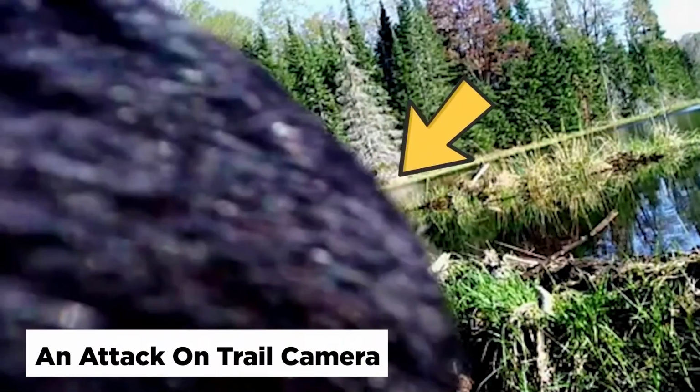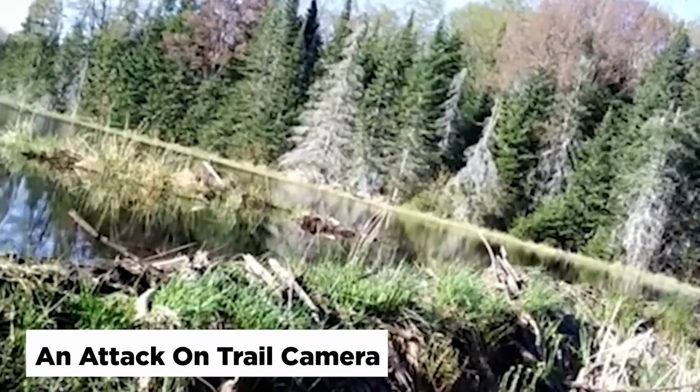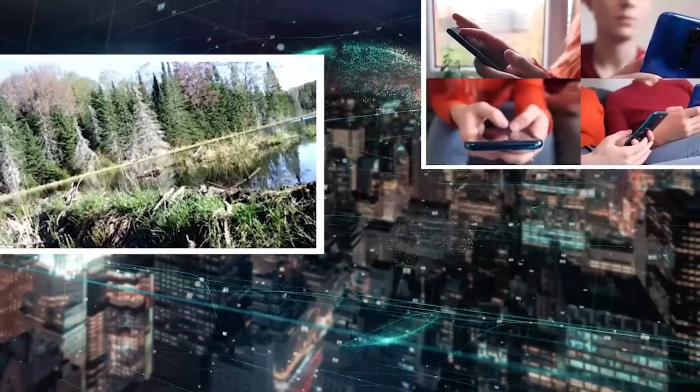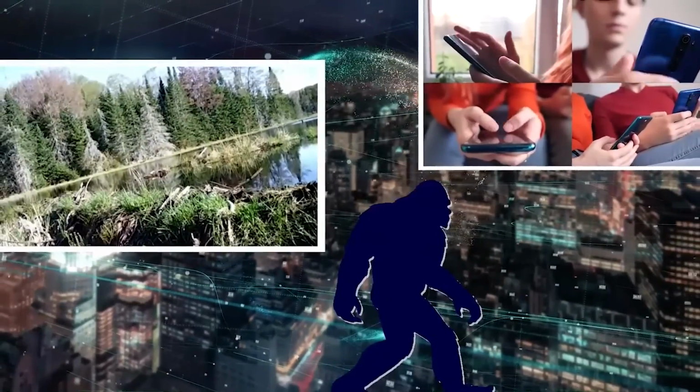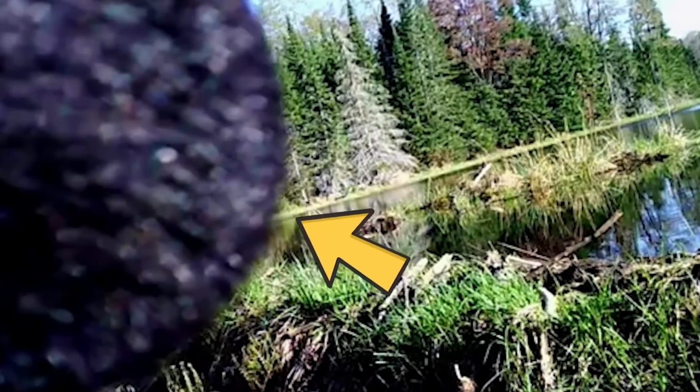An attack on trail camera. This video was recently recorded on May 17, 2023, and showed a creature attacking the trail camera, which was doing nothing to offend that thing so much. When uploaded online, people said that it must be a Sasquatch, as the creature made sure that the camera did not catch its face or anything and kept attacking it from the left side.